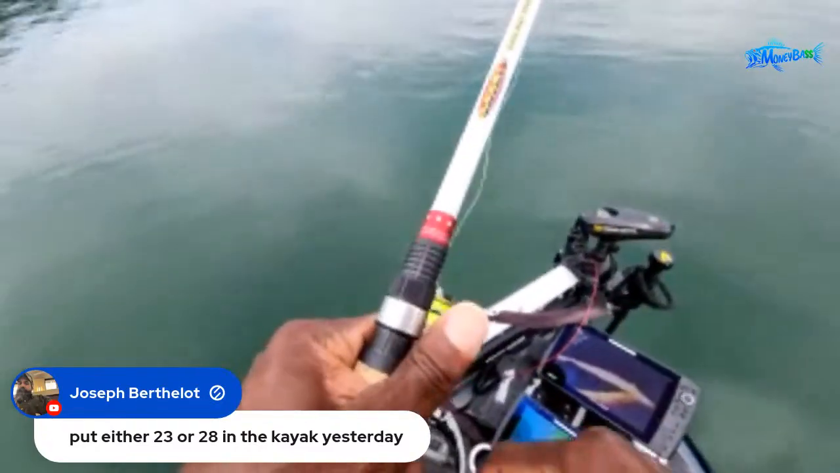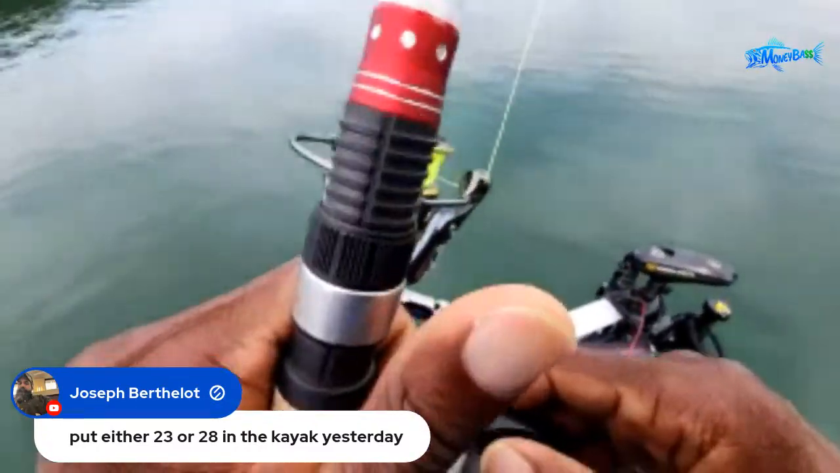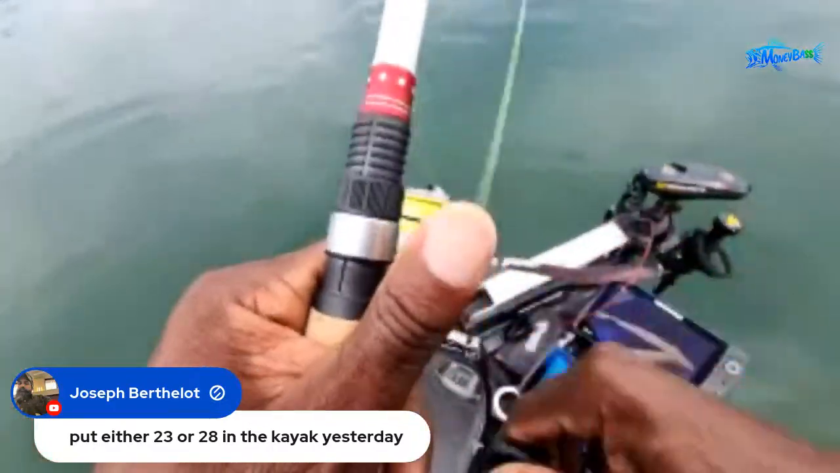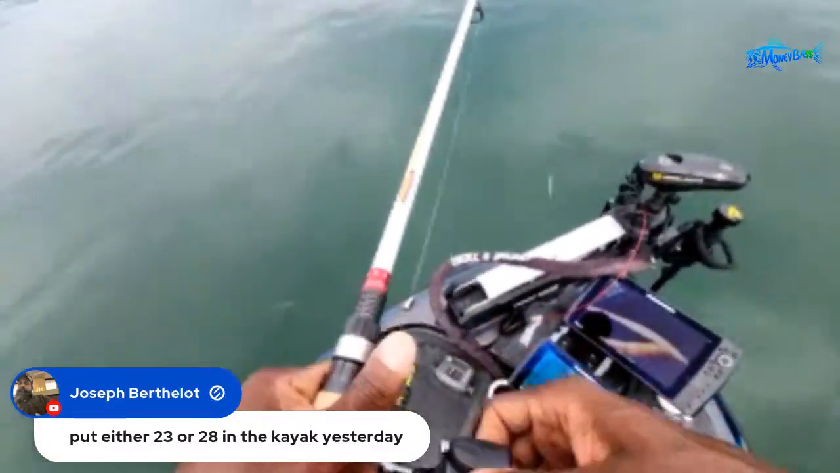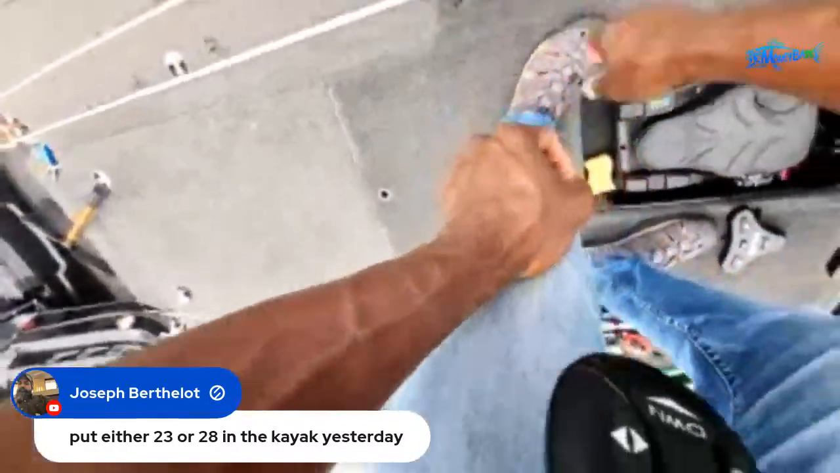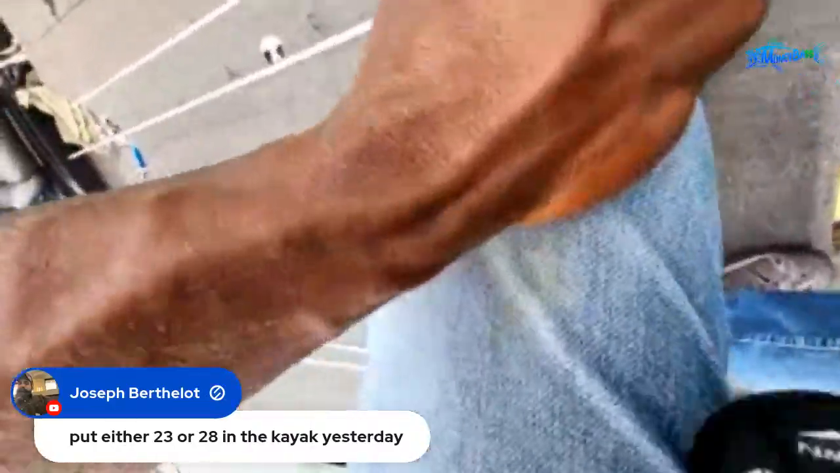So the next on the water challenge will be a no forward facing sonar challenge. So I run Mega Live. Some of the other guys run LiveScope, and some of the guys run Active Target. So that's Humminbird, Lowrance, and Garmin systems. All right, so let me change it up a little bit real quick, and then we'll move on